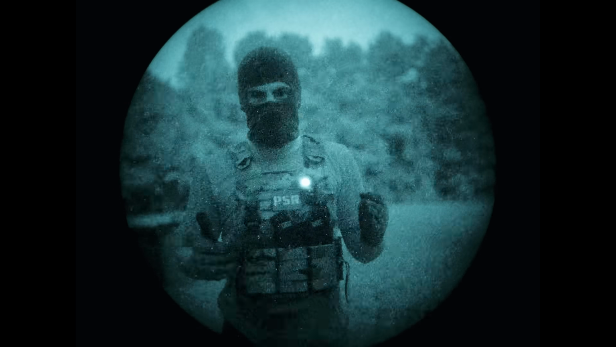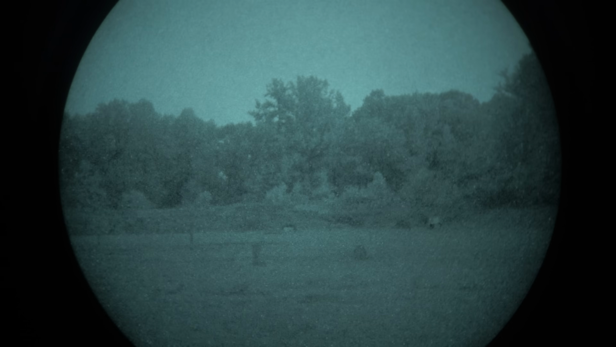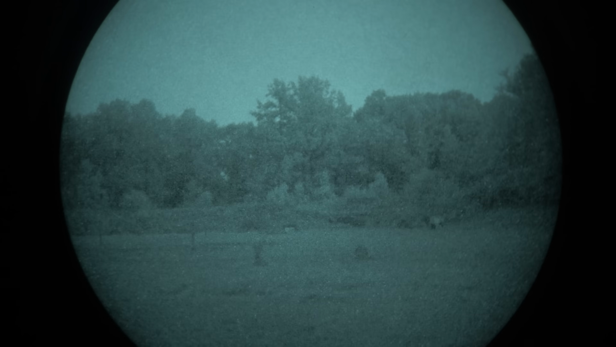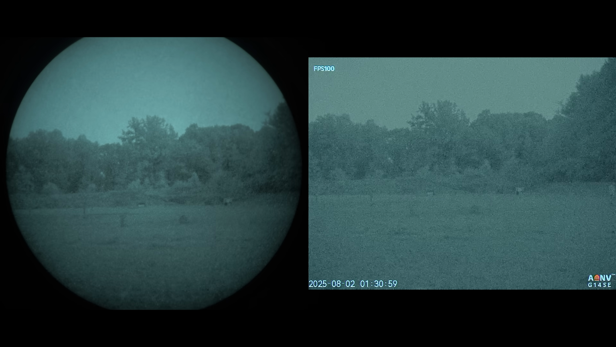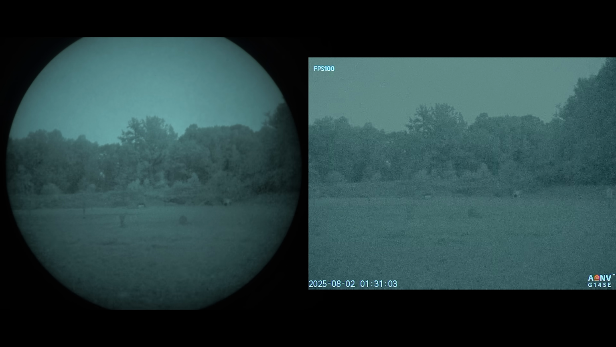All right, so I'm gonna show you guys 3 different images. One is the ADNV, the G14SE digital monocular. And next to that is our kind of run-of-the-mill PVS-14, nothing too crazy in terms of the tube specs on it. It's pretty average tube. And then next to that is the DRS-NV from HoloSun. You can see the differences here. The G14SE is actually pretty damn good compared to the PVS-14. I think they're very comparable.